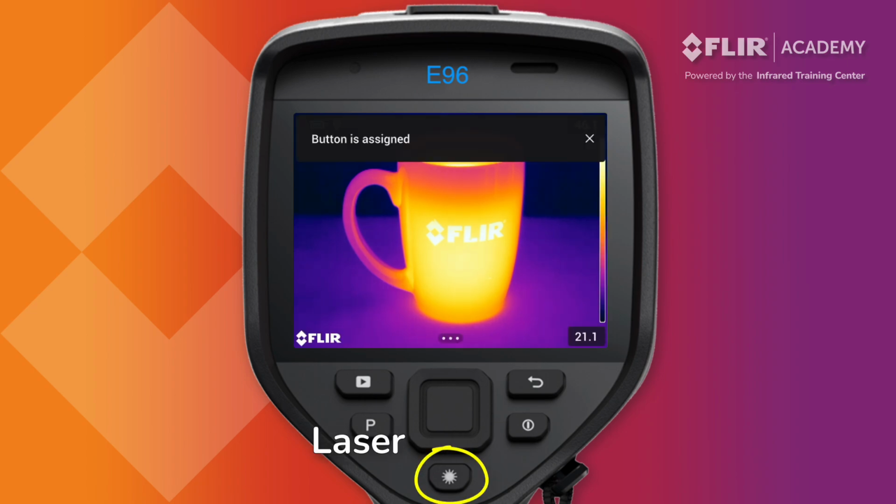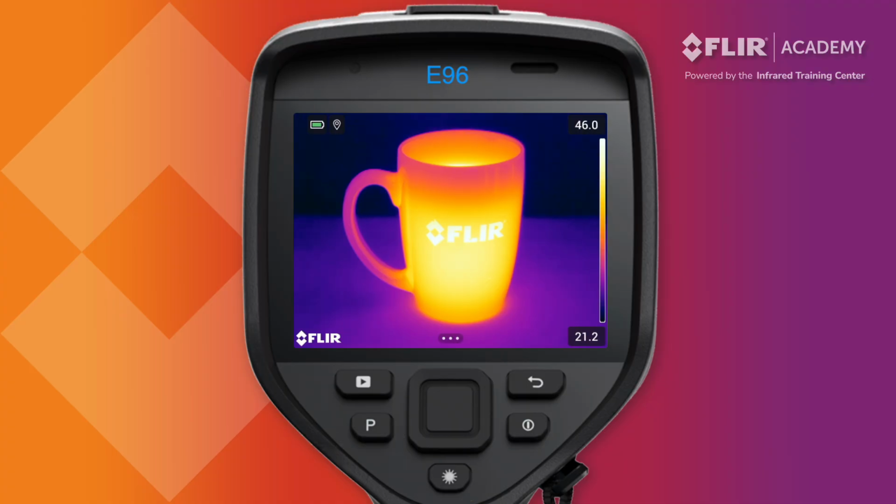The laser button is used to operate the laser pointer located on the front of the camera. Press and hold down the button to turn it on. This can be used by operators as a visual guide to show where they are pointing the thermal imager. The laser will shut off once the button is released.